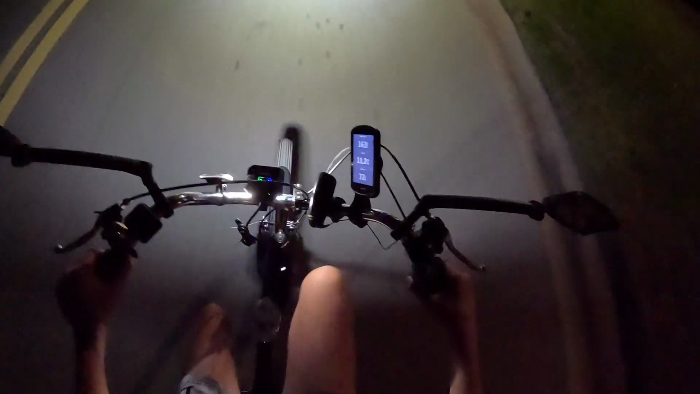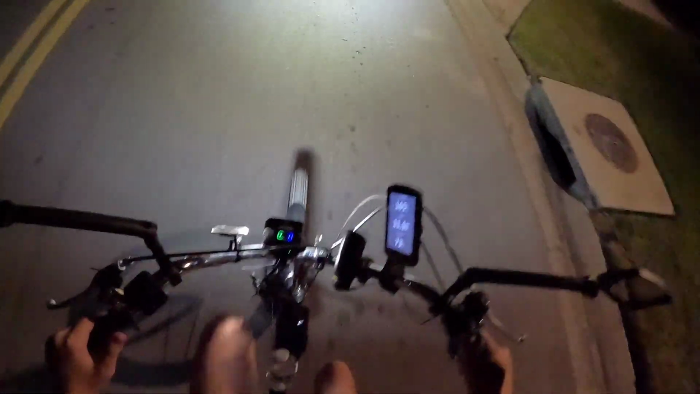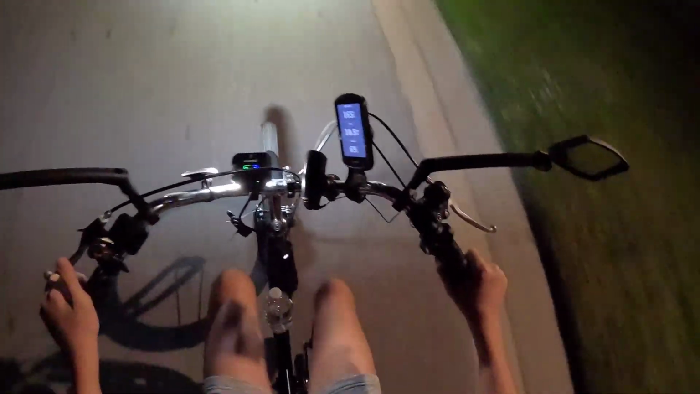Okay, car there. Oh, there's a big headwind. Let's push. Oh, 11 miles an hour. Okay, maybe downshift. Okay, I downshifted until I think it was 40. Okay. Come on.